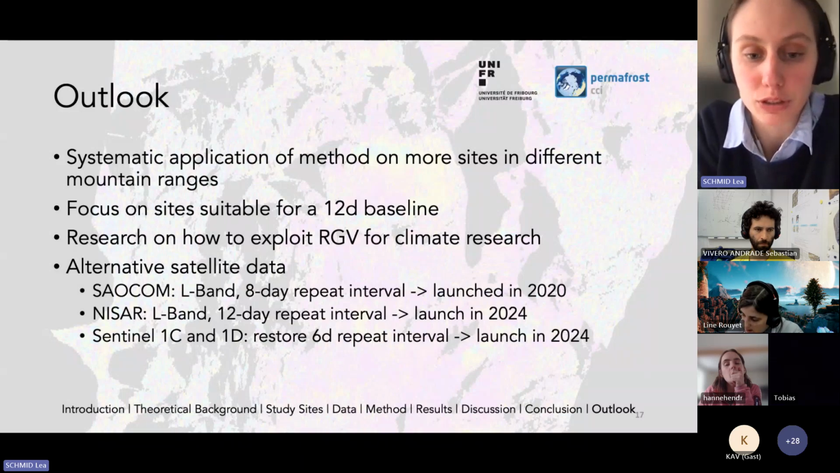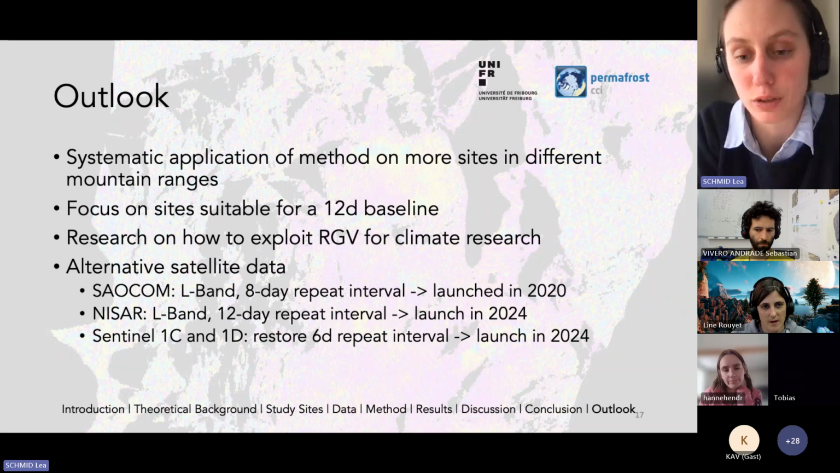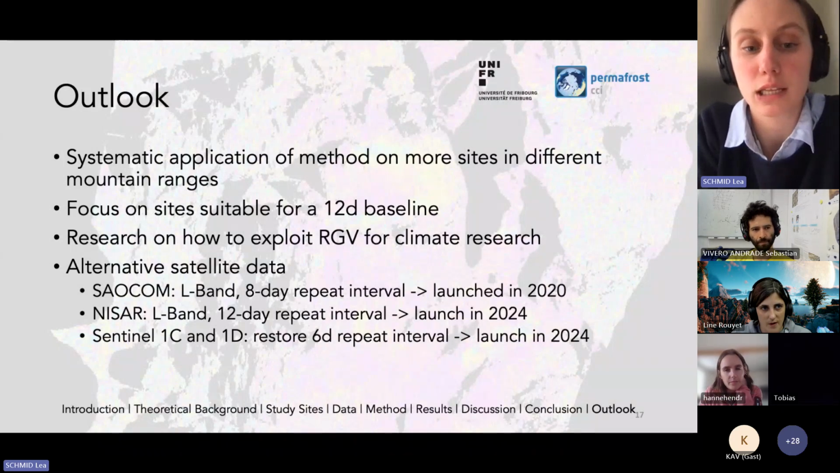So this should restore the old 6-day repeat interval, which would be also nice. But yeah, these are just presumed launch dates and they're not confirmed yet. But I guess including alternative satellite data in the future would definitely be tested by us.